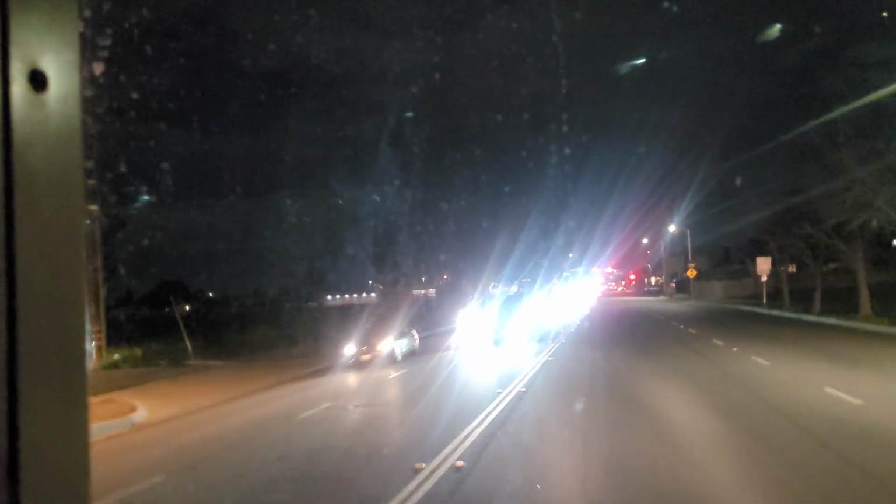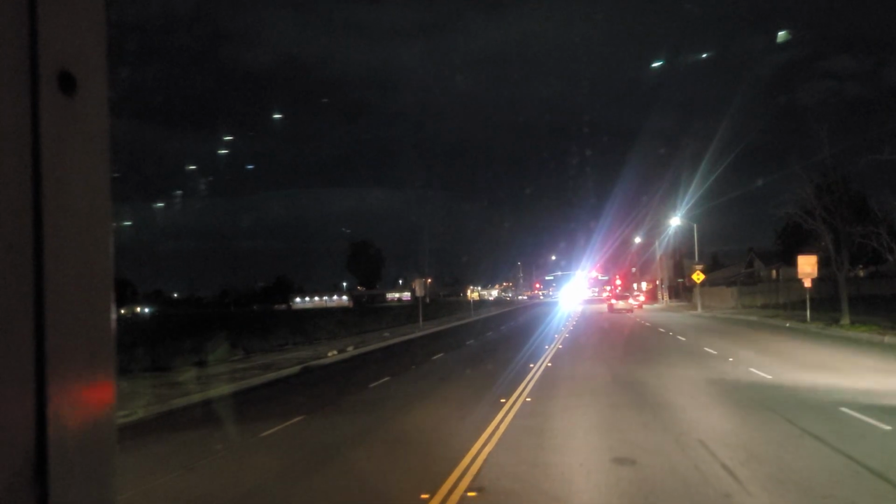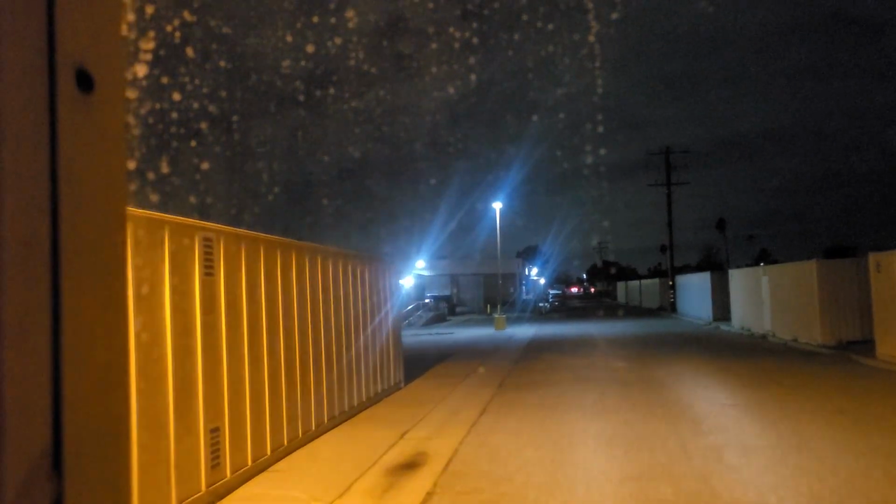She's back to the yard first. Well, that windshield looks dirty now.